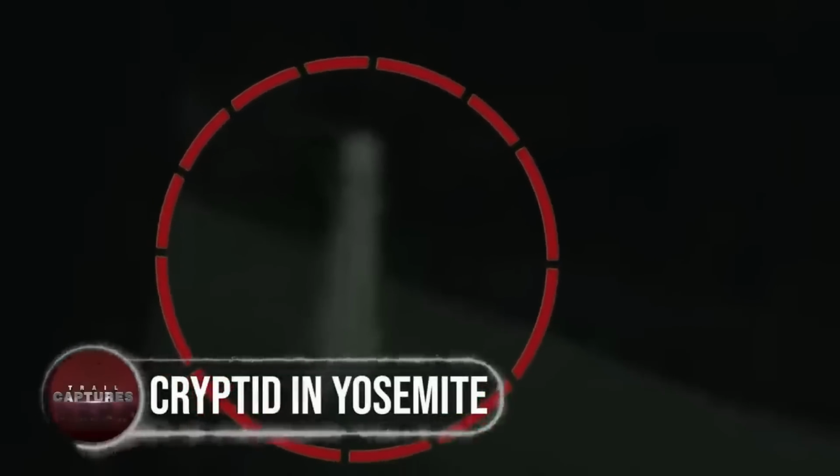Cryptid in Yosemite. Within the picturesque beauty of Yosemite, a peculiar sight caught the attention of a camera. Bizarre, featherless figures moved with an unnatural gait, resembling a type of cryptid. Their enigmatic appearance, almost ghost-like and devoid of details, left a trail of intrigue but little explanation. The figures danced down the hill in a curious display before vanishing into the wilderness, leaving puzzled witnesses to wonder what they had just witnessed.